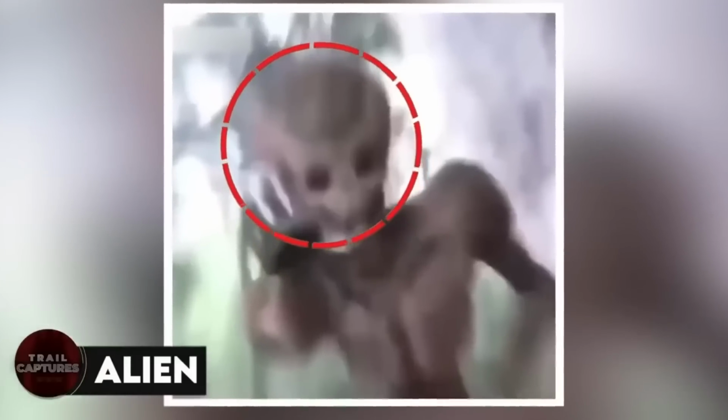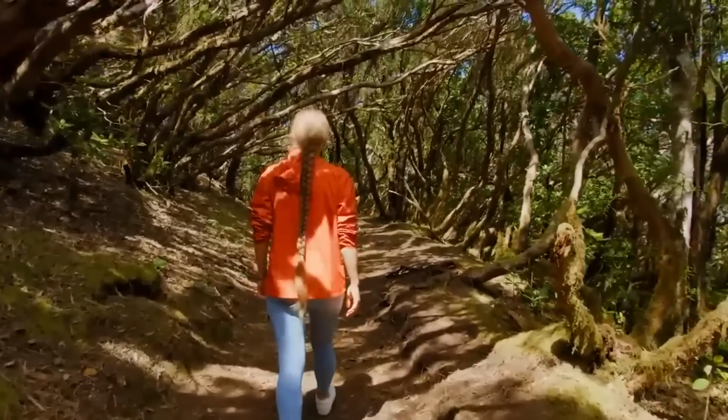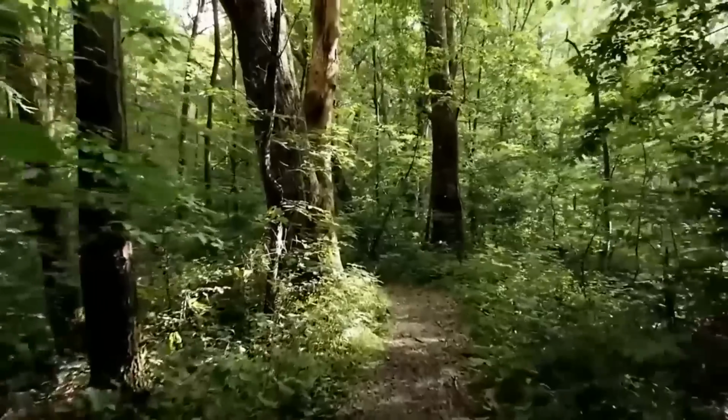Alien. This woman was out in the woods when she heard weird noises. Curious, she had to go see what it was. So she turned her camera on and went towards the place the noises were coming from. And that is when this creature appeared from behind the tree. Was it an alien, or was it someone in a weird alien costume? No one could tell as the video abruptly ended without us reaching any conclusions.